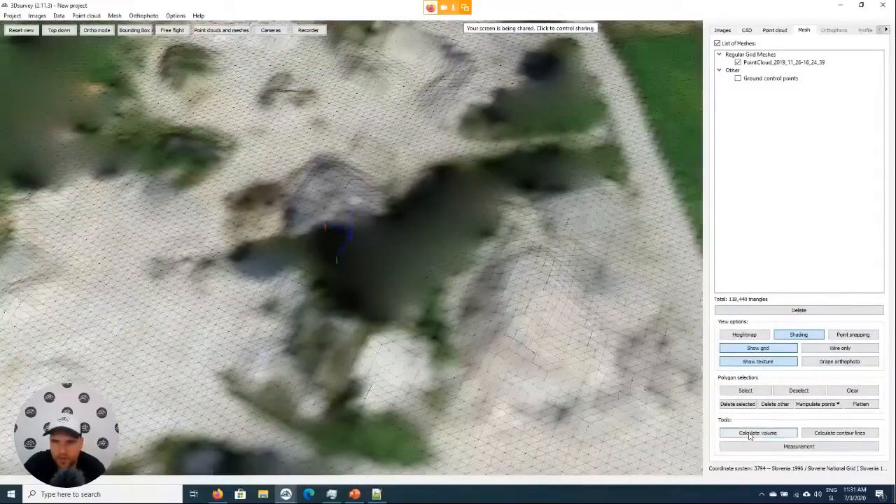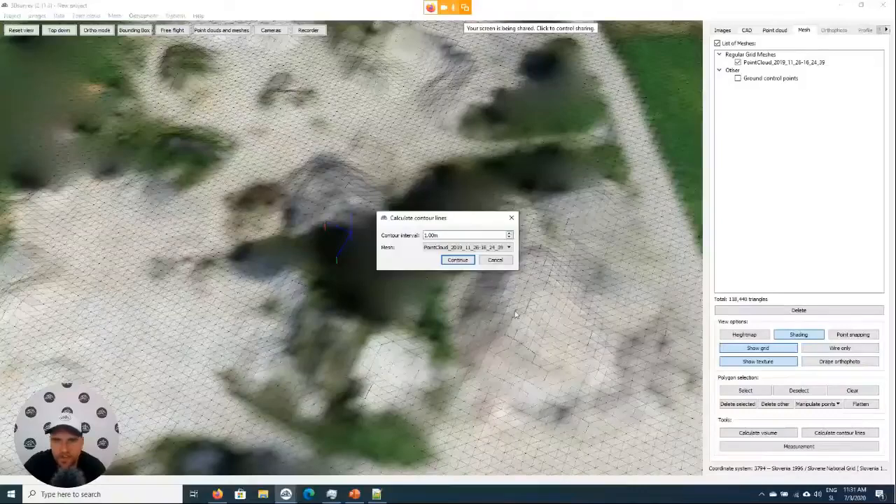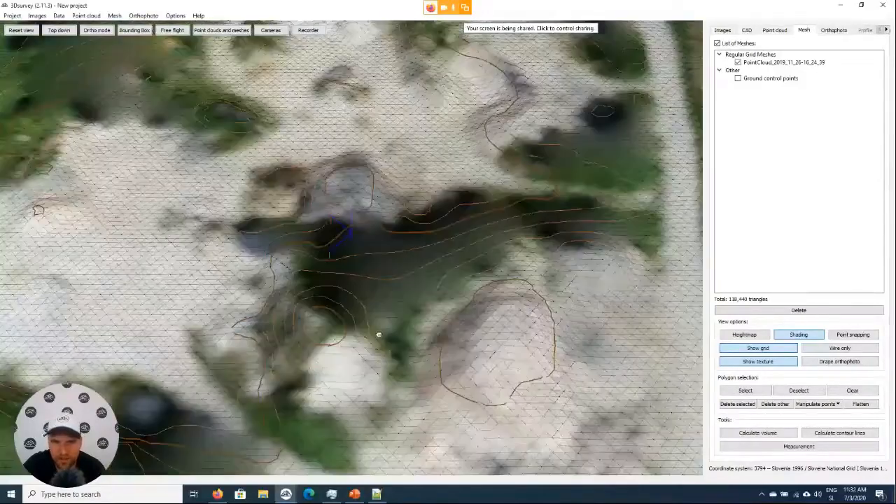Now, in order to calculate volumes, we saw earlier, calculate contour lines. Just press calculate contour lines and select the equidistance. We can leave it at 1 meter or put it lower, 0.5. Okay, it can be 2/3 of a meter, it doesn't matter. Continue. They are calculated almost instantly.